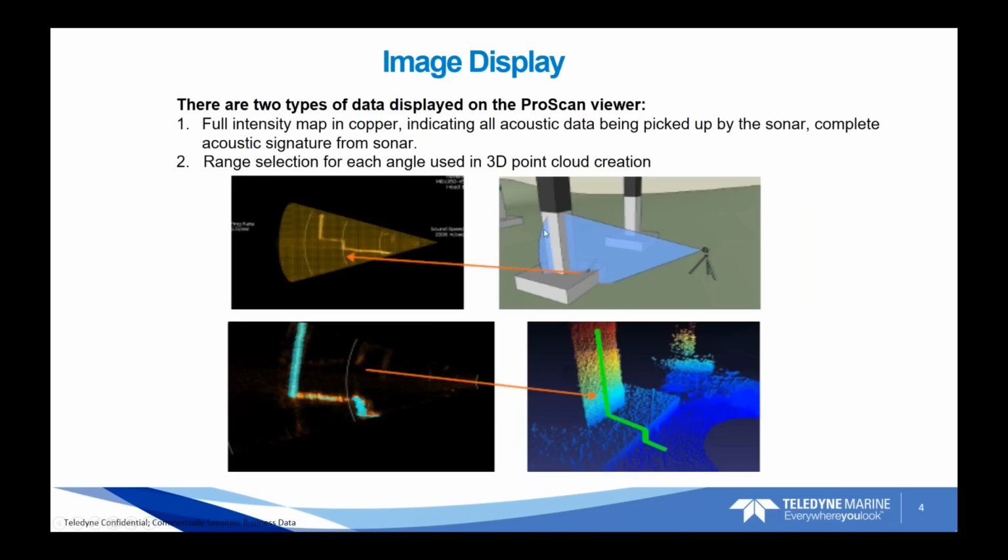So the image display as the sonar is scanning around is displayed as a profile view. So you get a profile of the seabed, and in this example, the bridge footer here. And that comes across as the raw acoustic data display in the orange or copper data here. And then if you zoom in closer to the data itself, you can see the blue dots or lines that are placed on top of the acoustic data, which is telling you where the software is selecting to put points in the point cloud.